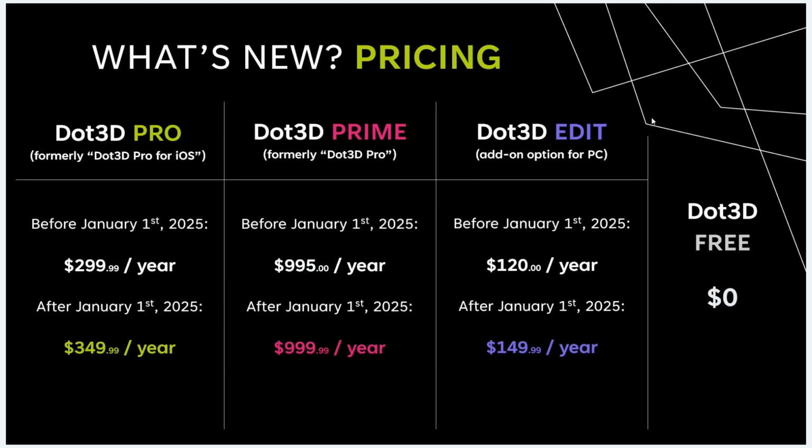So we certainly would encourage you to go ahead and take advantage of the best possible pricing before year's end. And that would be $300 a year for Dot3D Pro, $995 a year for Dot3D PRIME, and $120 a year for Dot3D Edit. And certainly make sure you reach out to Dot3D directly to take advantage of this special pricing before the end of the year.